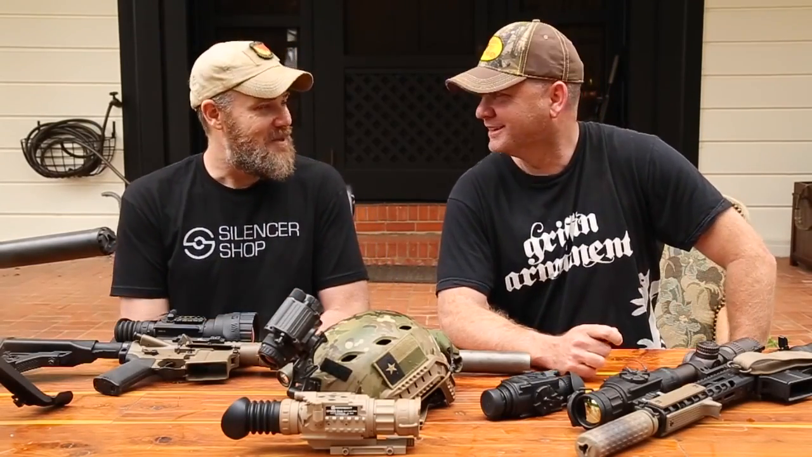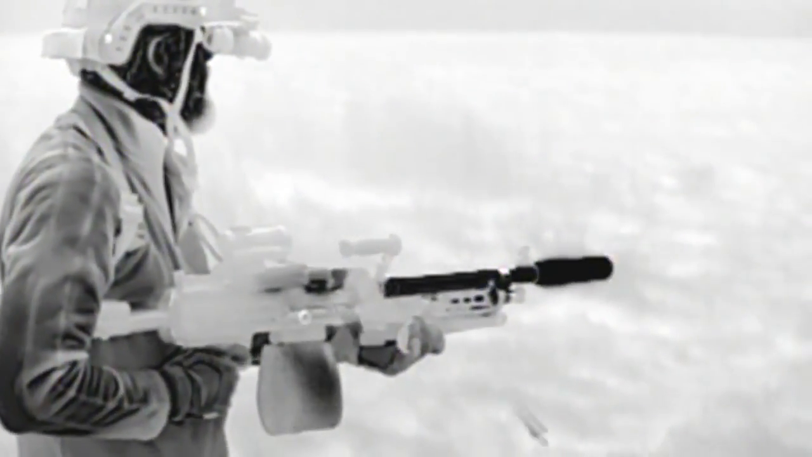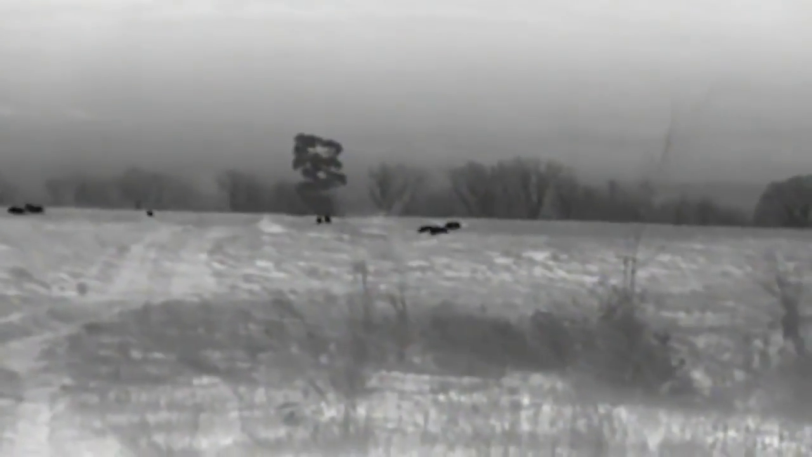And I could laze them with the D-ball. It's in the IR spectrum. It's invisible. So we could clearly see the dot on the pigs. And then I would just let them have bursts, and we would hit droves of pigs. It was amazing. It was a lot of fun. So we had a little bit of everything. We had semi-automatic rifles. We had 3 or 4 guys on the line shooting.